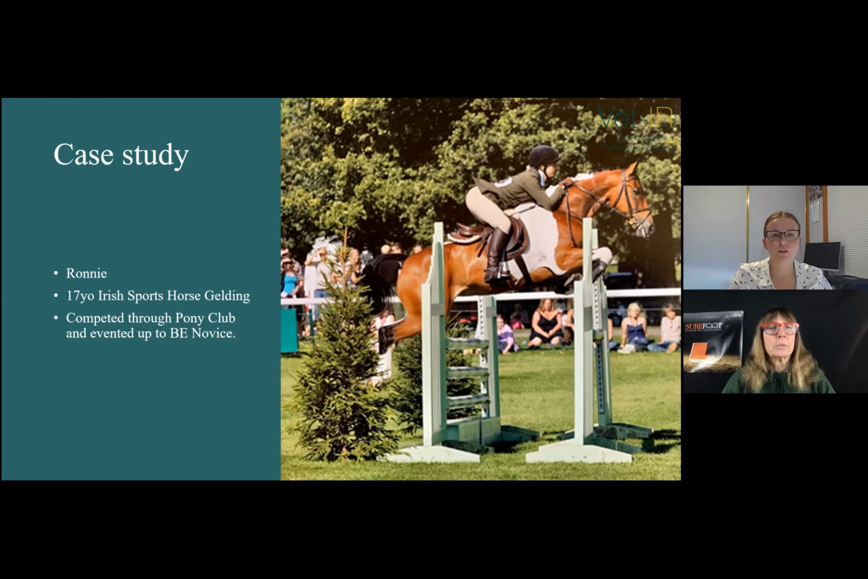So this is Ronnie. He's a 17-year-old Irish sport horse gelding. He's been competed through Pony Club and evented up to British eventing novice.